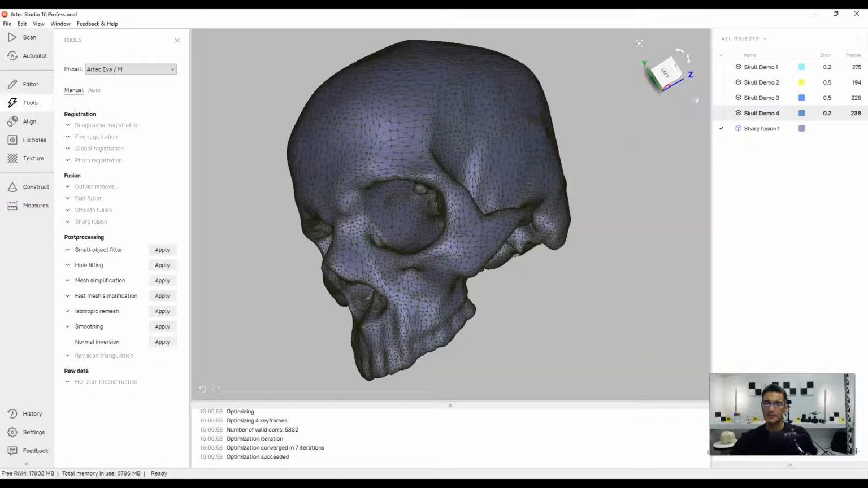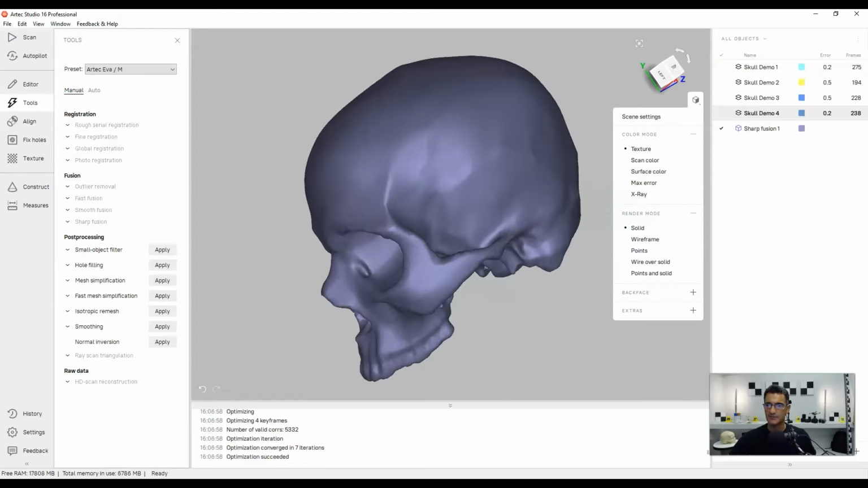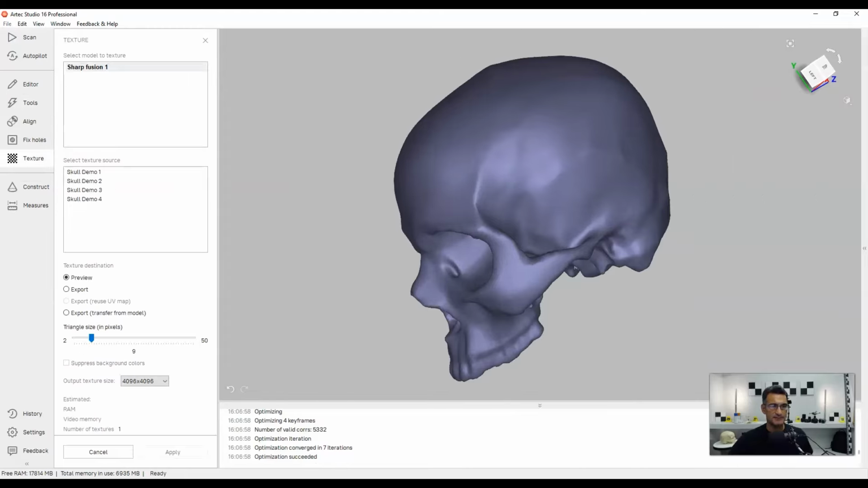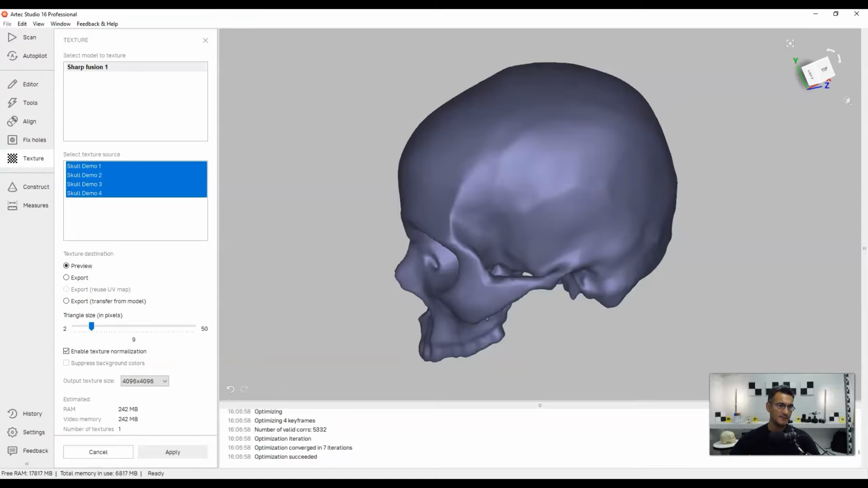So what I'm going to do here is, actually, let me shut off and let me go back to solid and texture. And now we have to create a texture for the model. So in order to do that, I'm going to go down to texture here. All right. And I'm going to just say, hey, I want to use these 4. So I'm going to select these 4, and I'm just going to use the defaults. Okay, 4096 by 4096 for the output texture size. If you make this too large, just be careful what software you're working with later on.